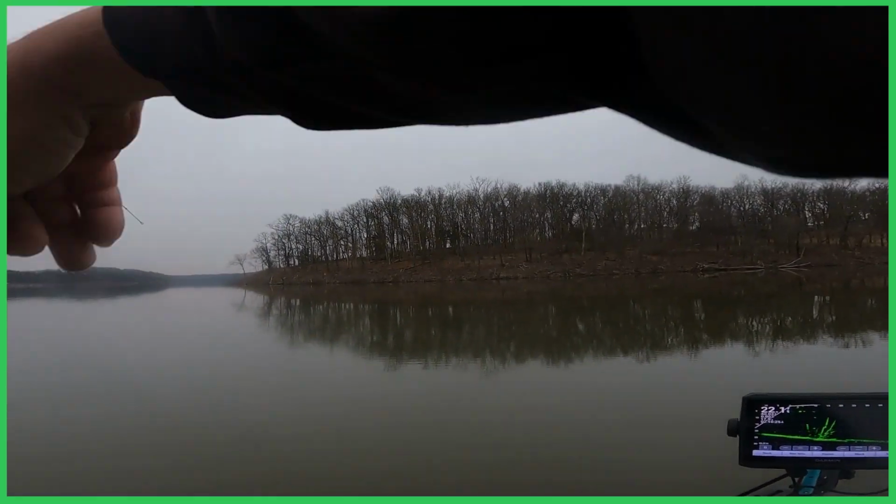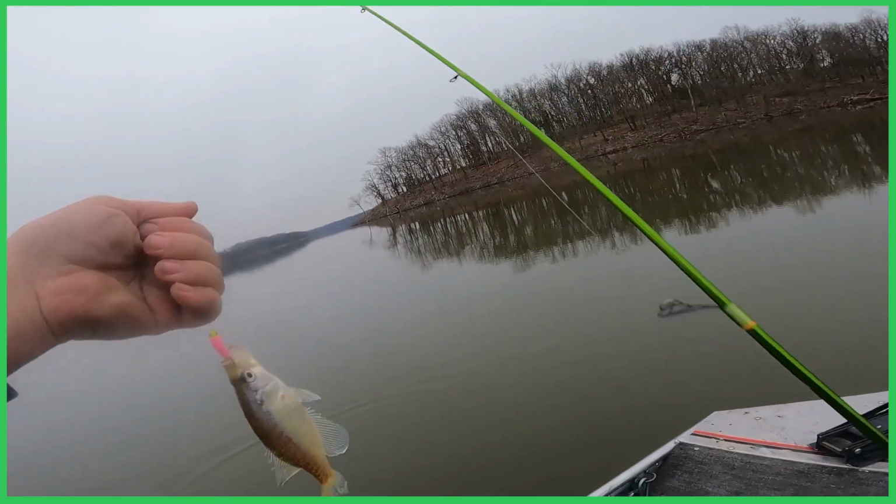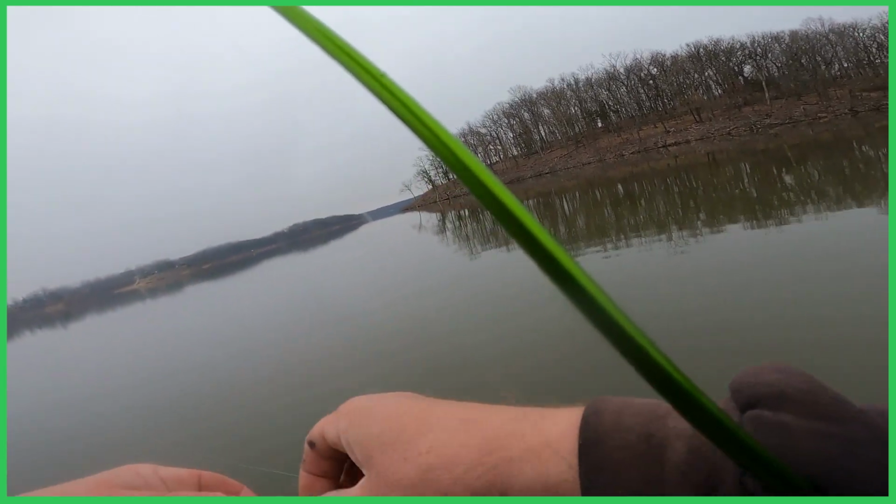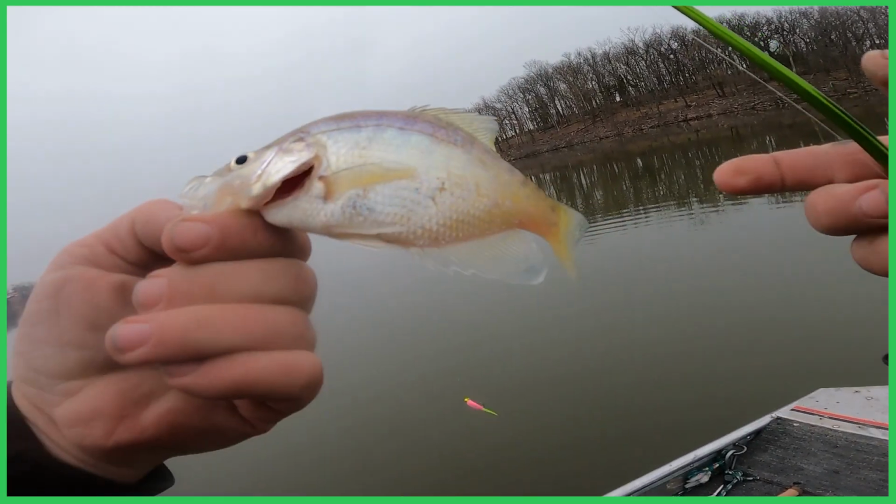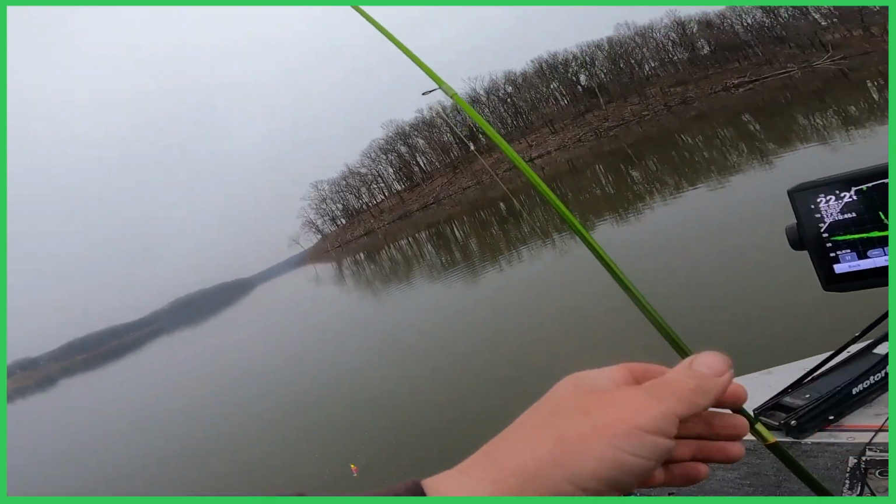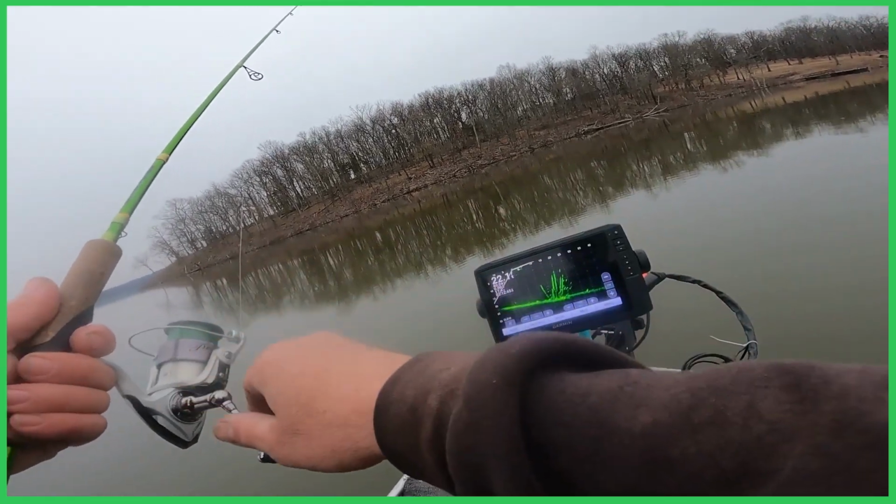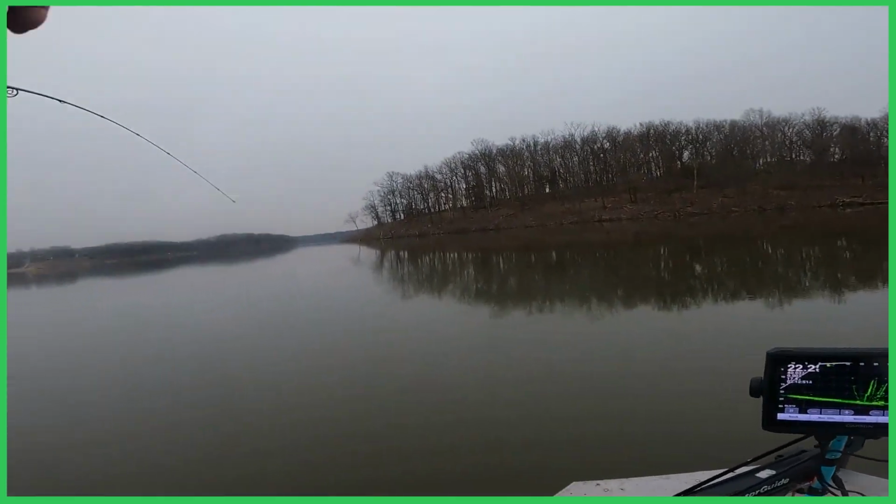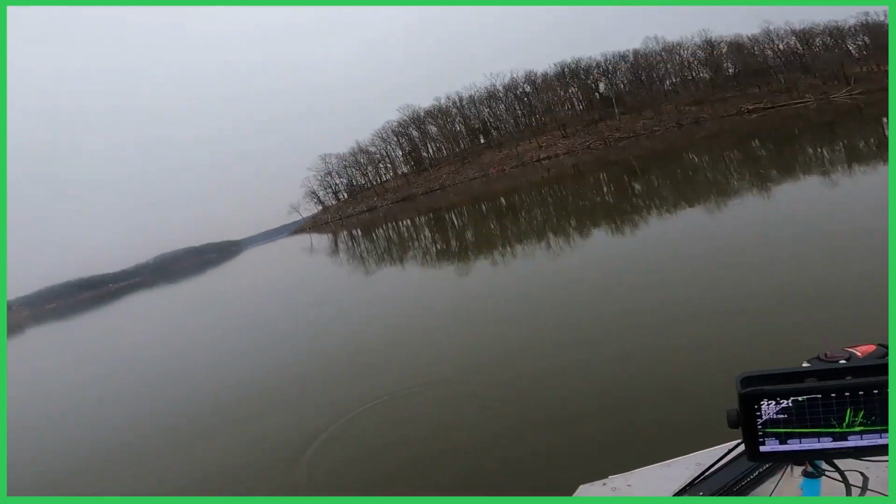Got him. Got him, but he's a dink. I mean a dink. What a fish. Hold him up there close, he'll look bigger. That's one of Vern's 12 inchers there. Got you, buddy. Don't think you're big enough, but I got you.